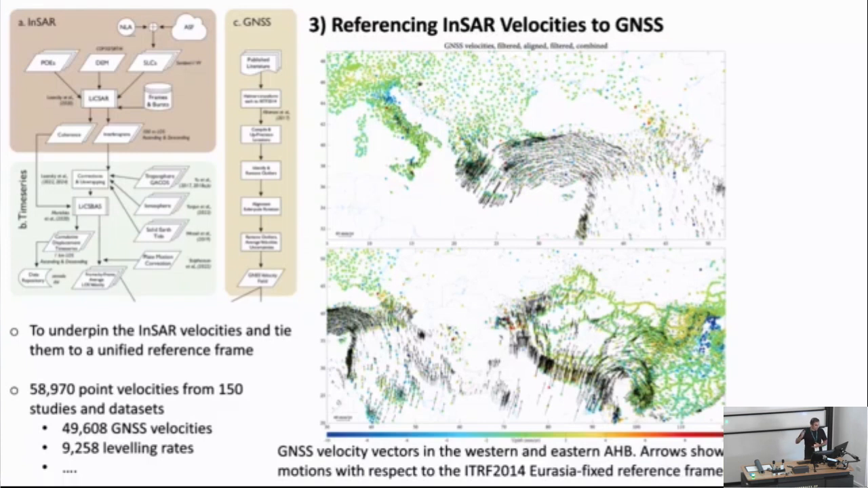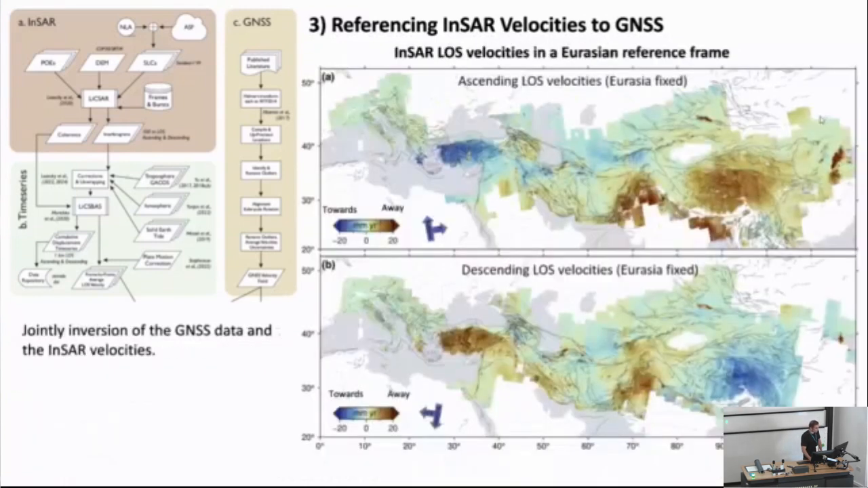In this plot, you can see there are different vectors. These vectors show the GNSS velocities. These arrows show the horizontal motion with respect to the Eurasian fixed reference frame. And those circles are some of the vertical stations that we had in this area.